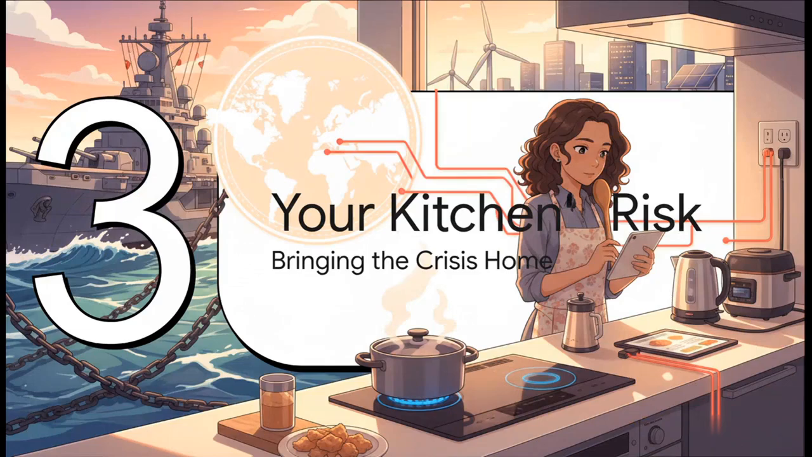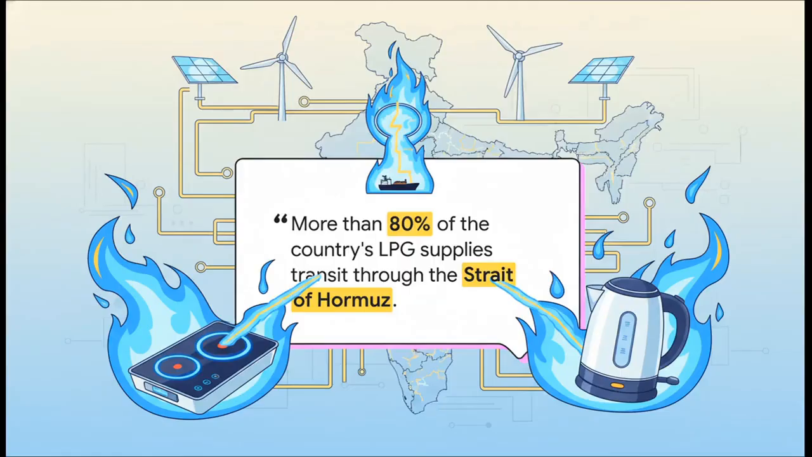So it's pretty easy to see this as some big problem for governments and banks, right? But here's the thing. How does a naval blockade thousands of miles away actually affect the way you cook dinner? Let's connect those dots. This quote really says it all. For a country like India, which is the world's second largest consumer of liquefied petroleum gas, LPG, this crisis is a direct threat. Over 80% of the gas that goes into those cooking cylinders comes through that exact choke point. All of a sudden, that blue flame on your stove becomes a geopolitical liability.